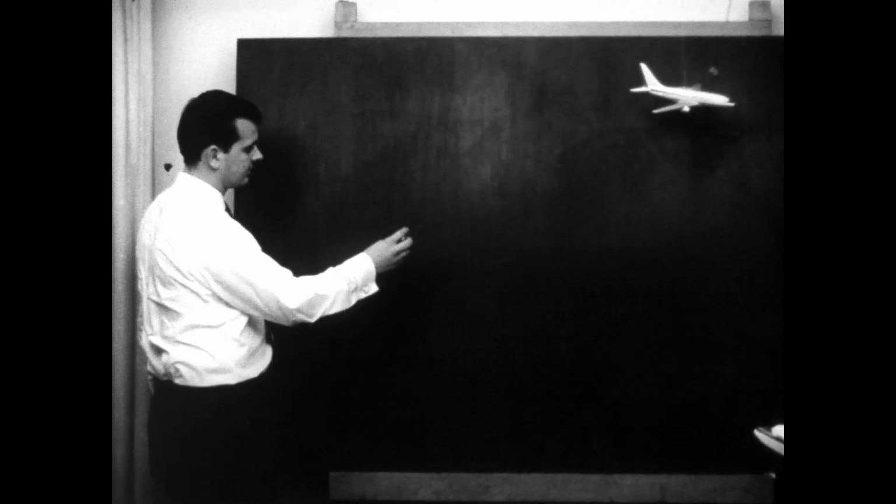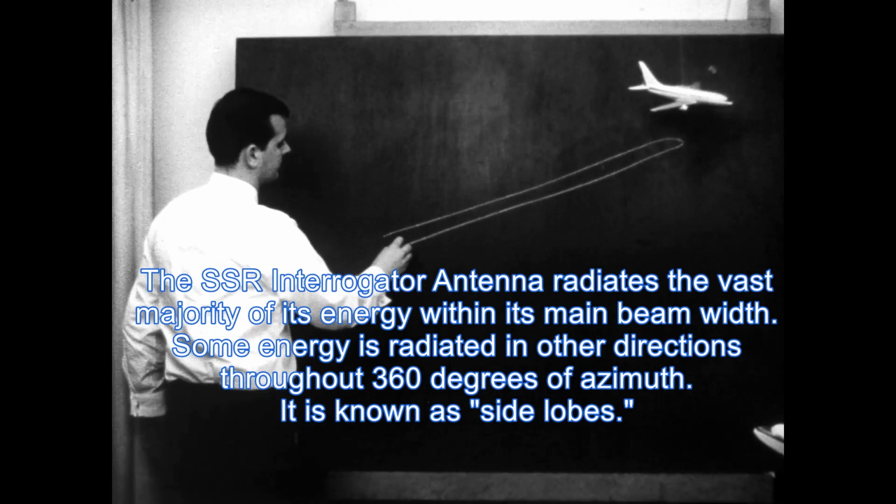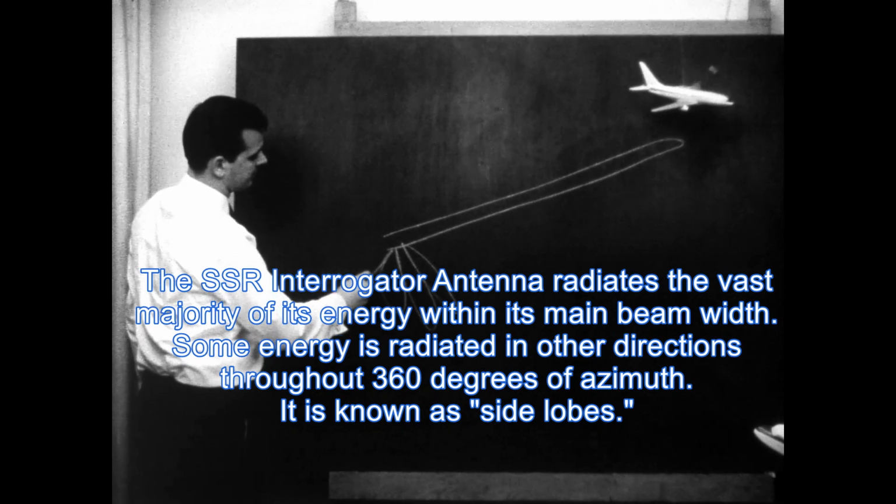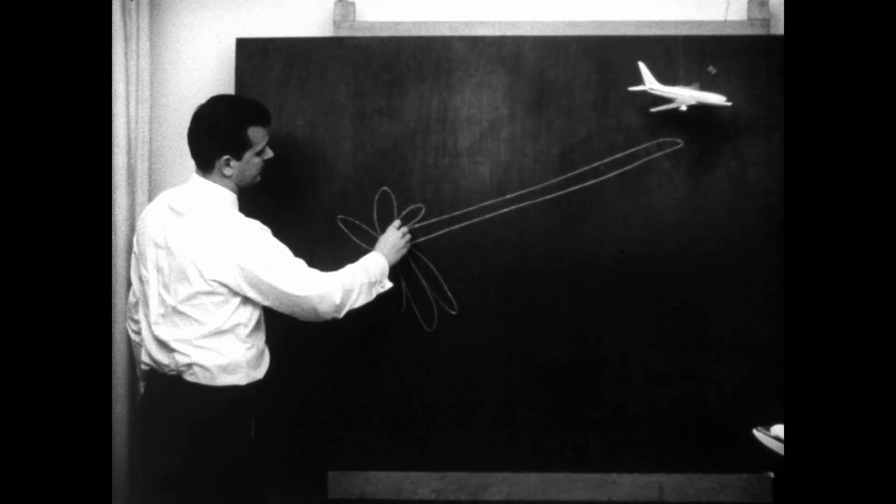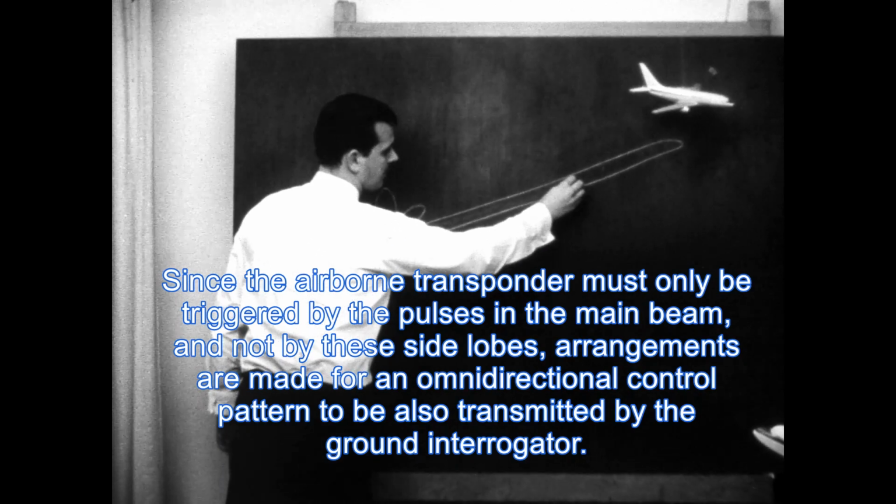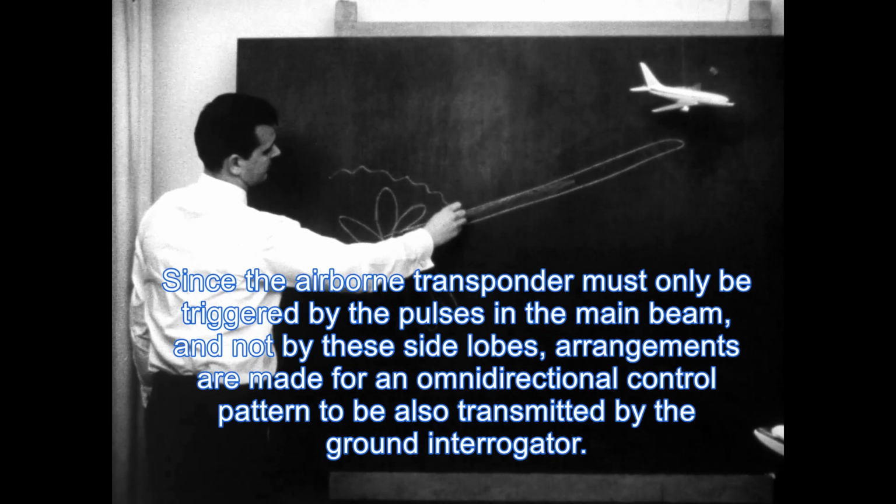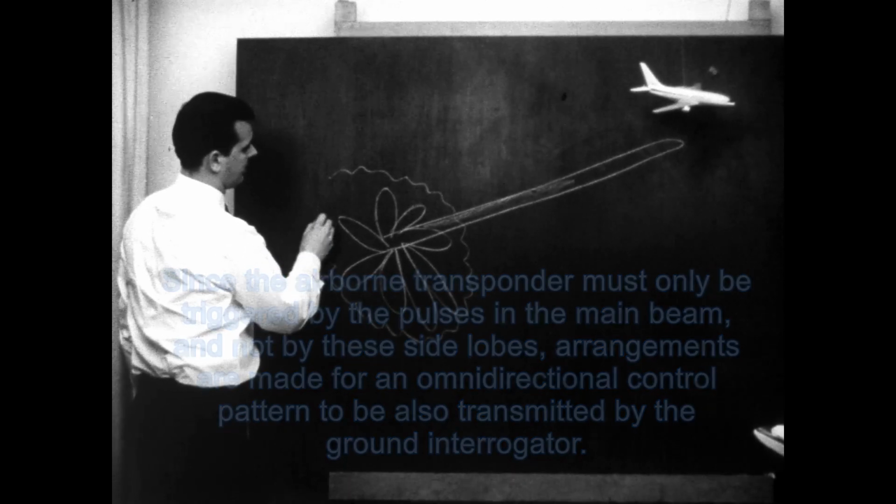The SSR interrogator antenna radiates the vast majority of its energy within its main beam width. Some energy is radiated in other directions throughout 360 degrees of azimuth. It is known as side lobes. Since the airborne transponder must only be triggered by the pulses in the main beam and not by these side lobes, arrangements are made for an omnidirectional control pattern to be also transmitted by the ground interrogator.